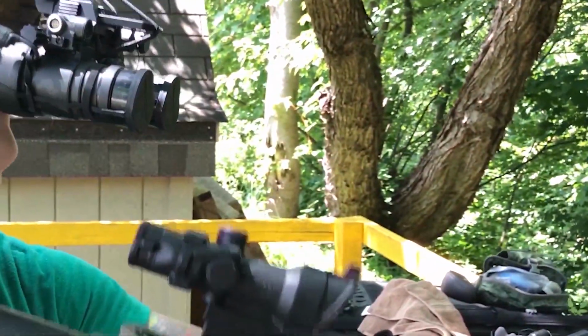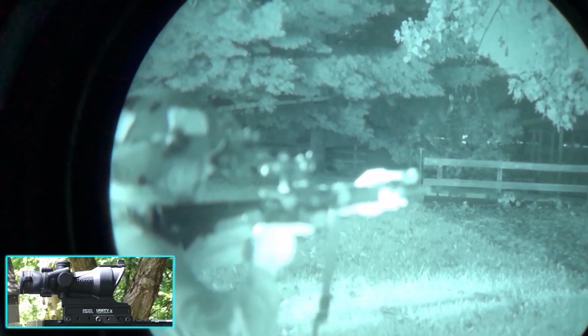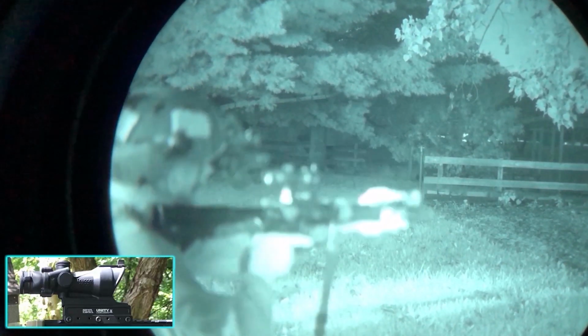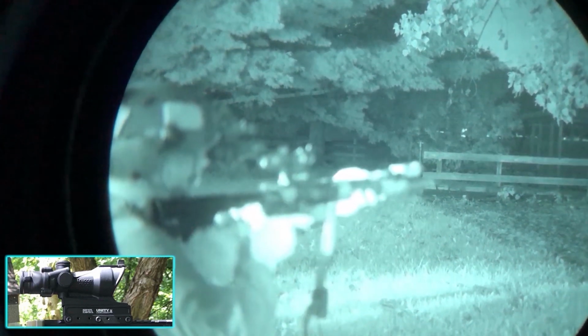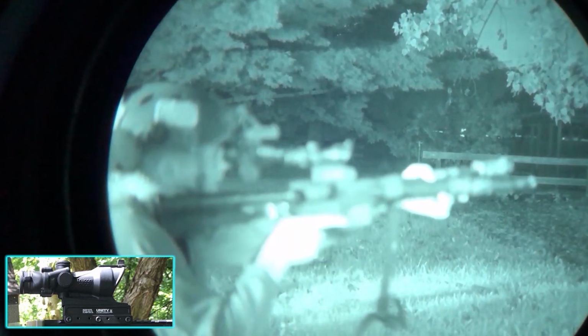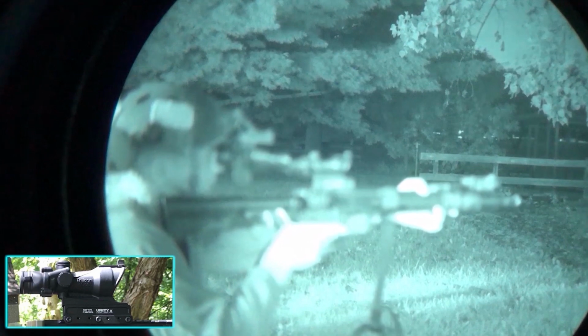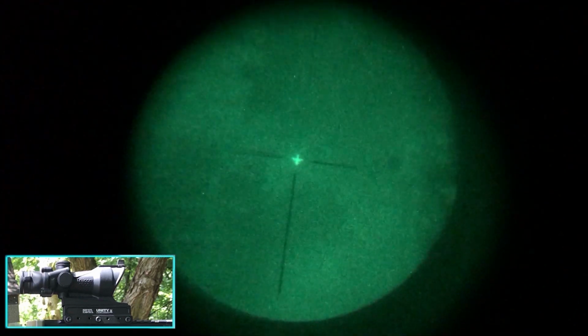Now I wanted to test the ACOG passively through the higher unity mount from my previous video I released. So I'm instantly hitting even the middle. So even though it's a PVS-7, I can come up beside it, but surprise, I can't see shit. Middle. There it is. Yeah, let me try a cant.